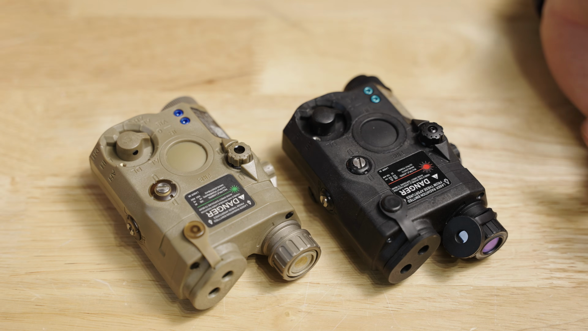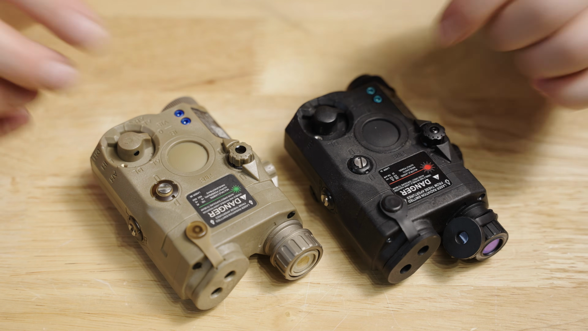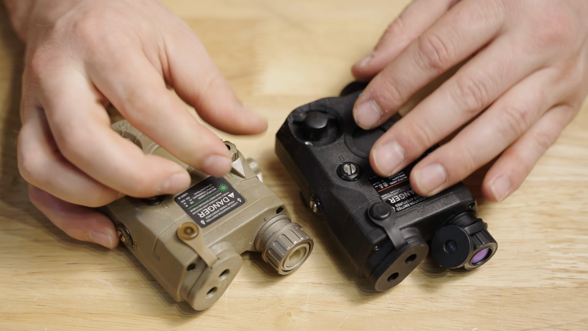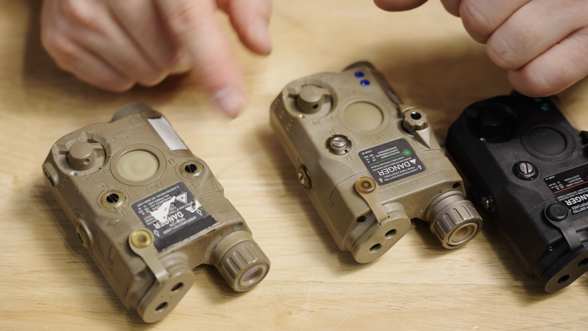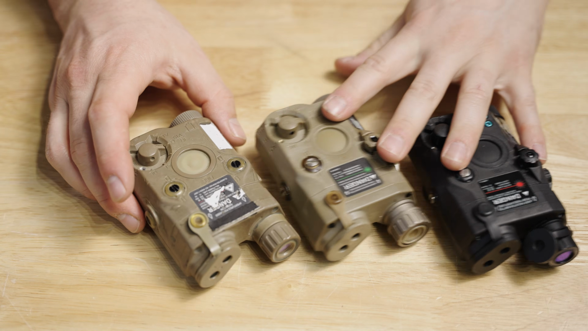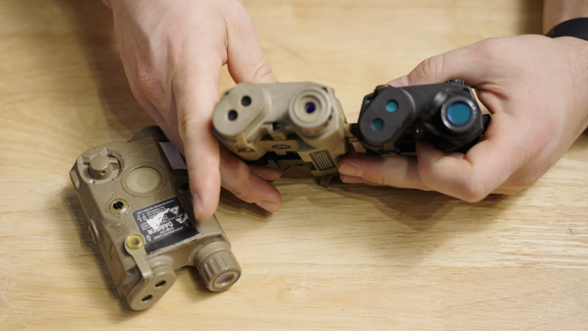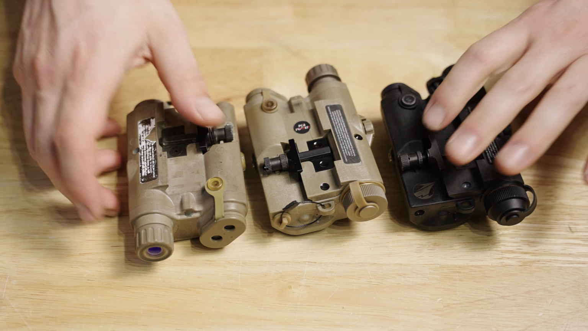Now, very similar to the PEQ15 is going to be these two clones, other than the difference is that these are actually LA5B clones. So the main difference is that the illuminator has a dial that you can make adjustments, whereas the PEQ15, you need a screw for those. And the illumination adjustments on all three of these, you have independent adjustments of the lasers as well as the illuminators. And they all have the same mount.